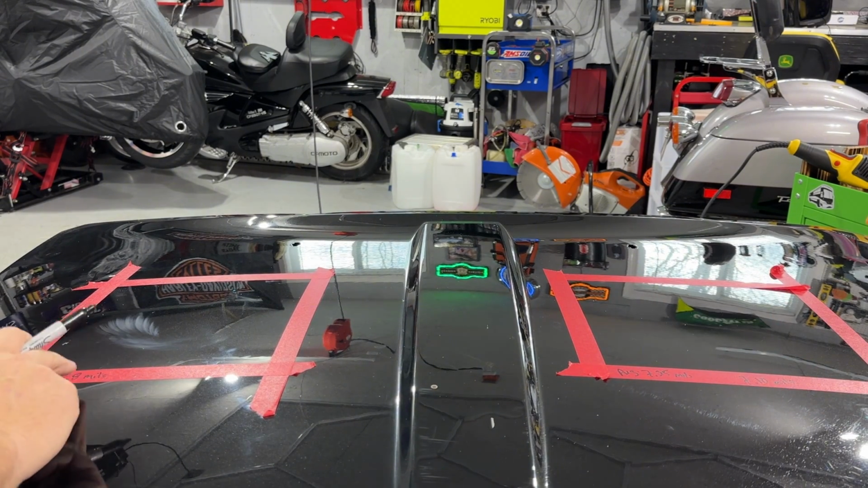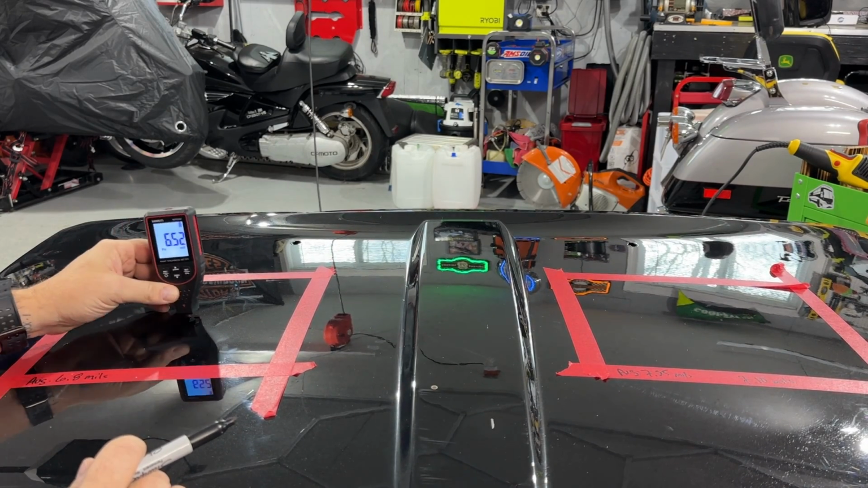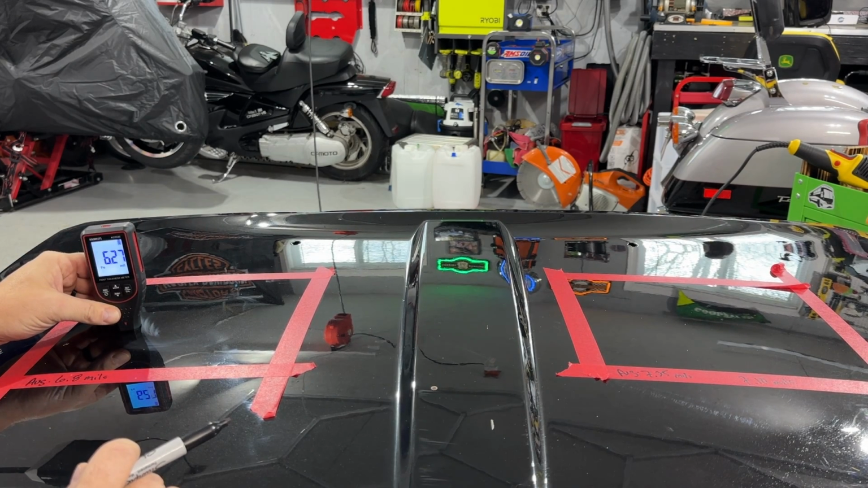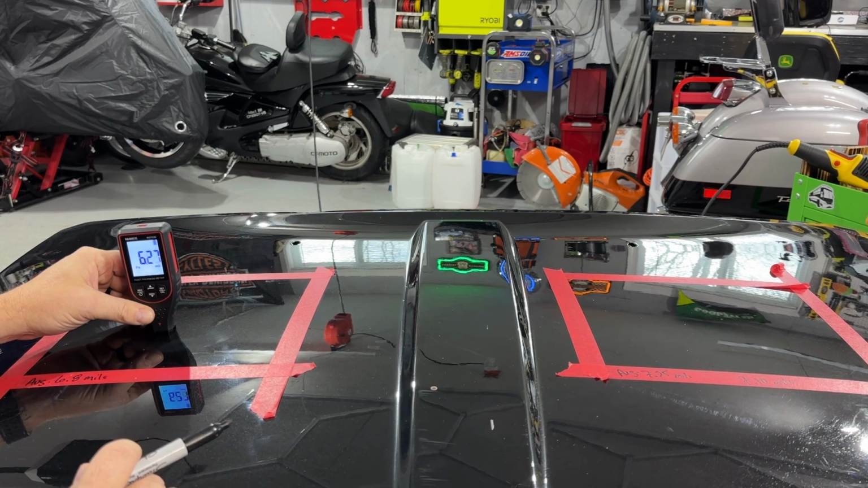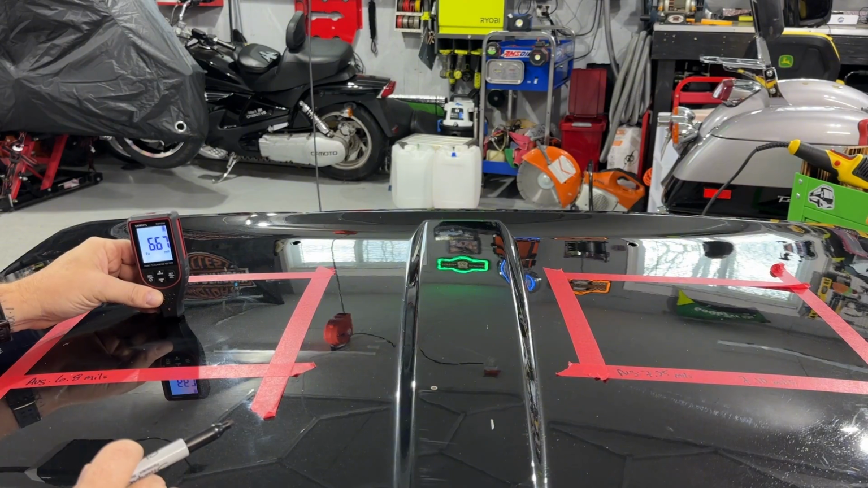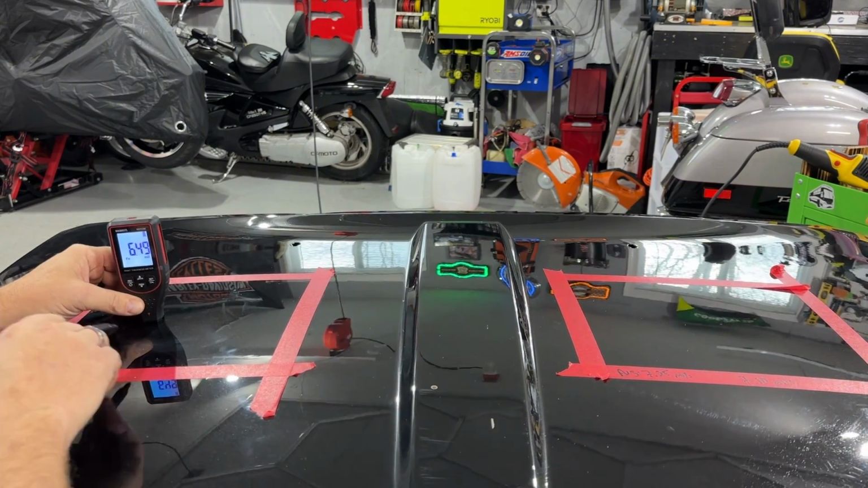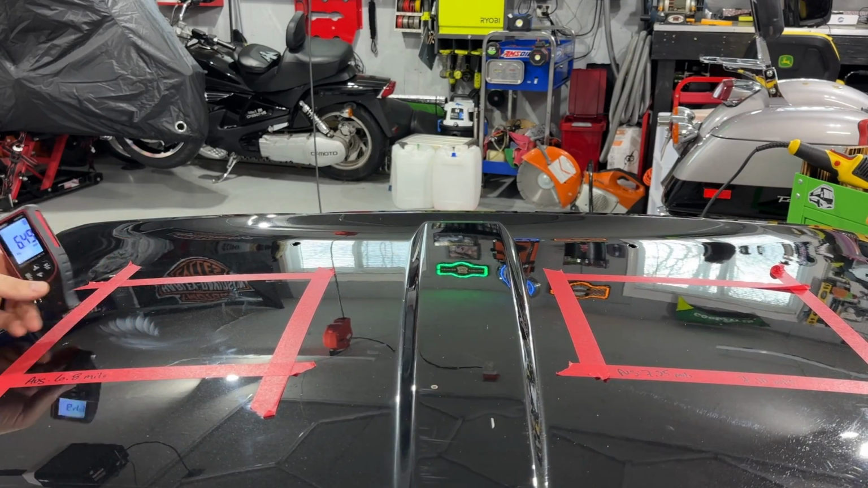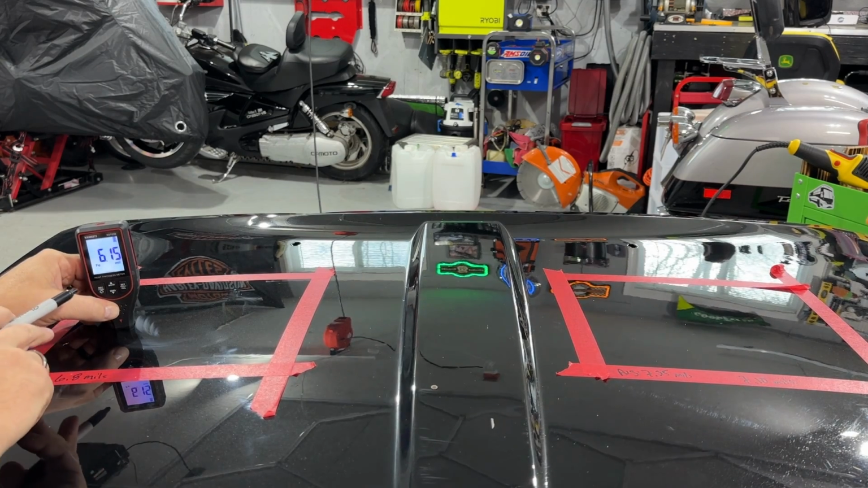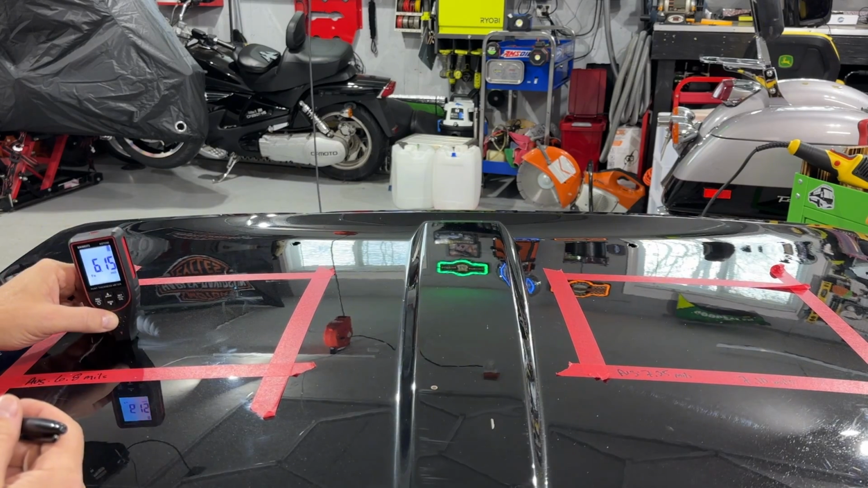On the rotary side, we had 6.8 mils, 6.52, 6.74, let's go over here, 6.27, 6.92, 6.6. Honestly, even where it looks like we burnt through, we may not have burnt through. Now we went down quite a bit right there. That's 6.15, and that's through the section, but that's still not burnt through.